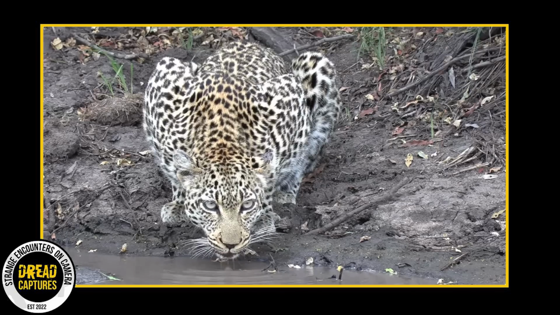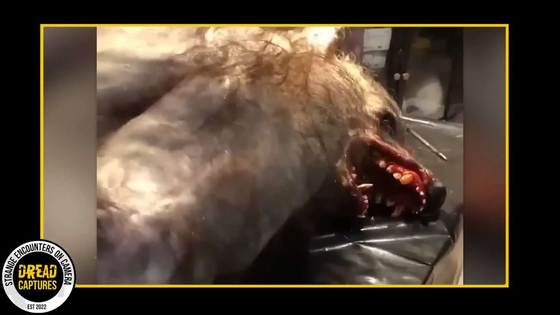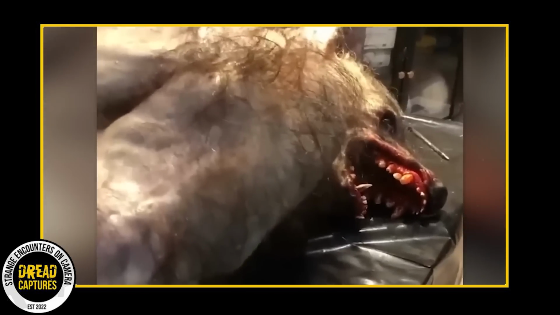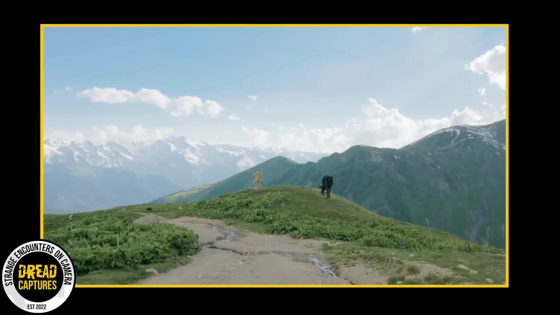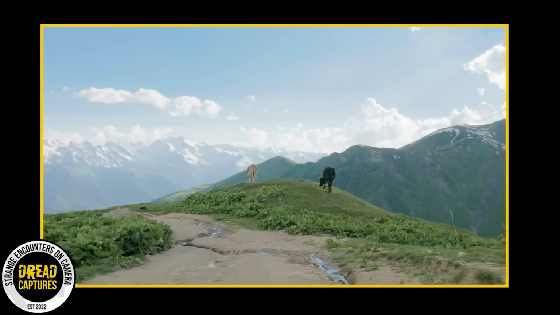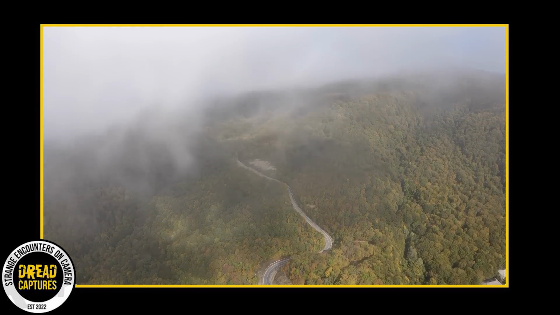Wild animal encounters, cryptids, paranormal activity, secretive creatures lurking in the shadows, to bizarre phenomena that defy explanation, we have it all. So whether you're a seasoned cryptozoologist, a veteran hunter, or just a curious viewer, buckle up and get ready for an adventure like no other. Let's get into the captures.